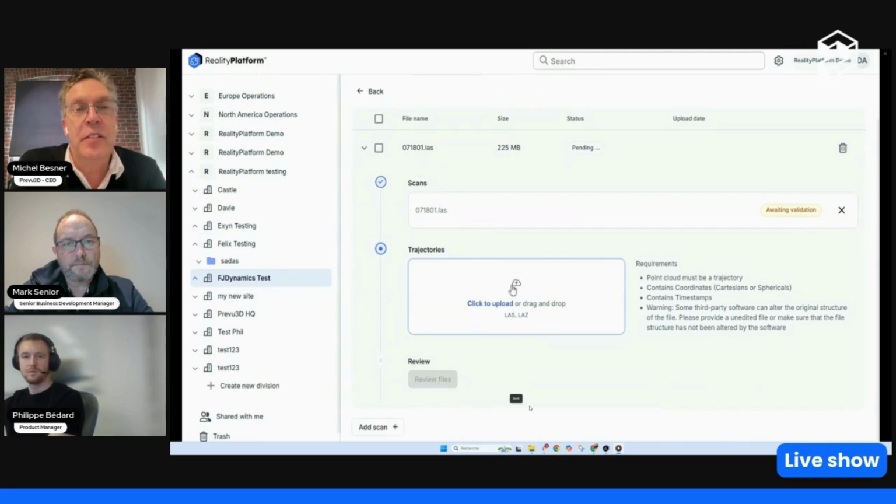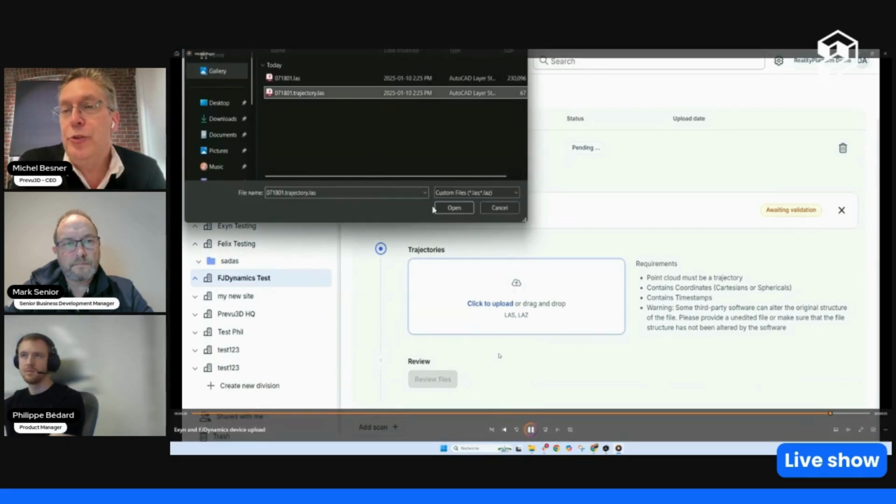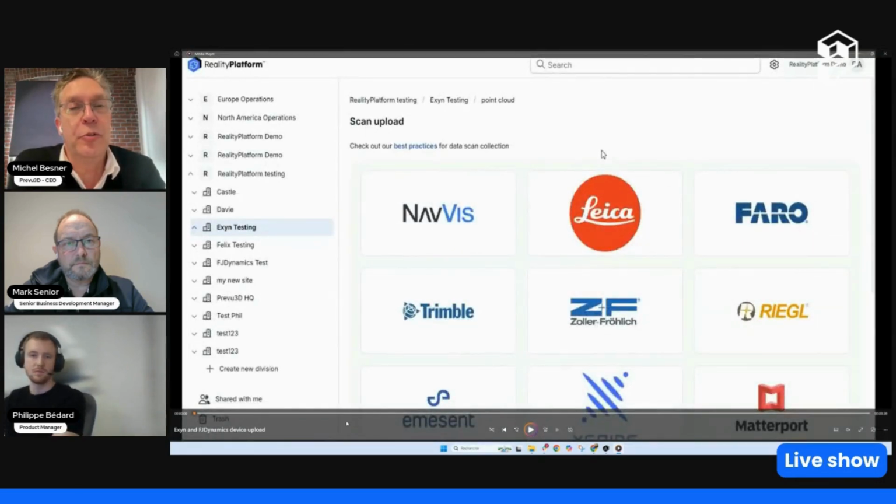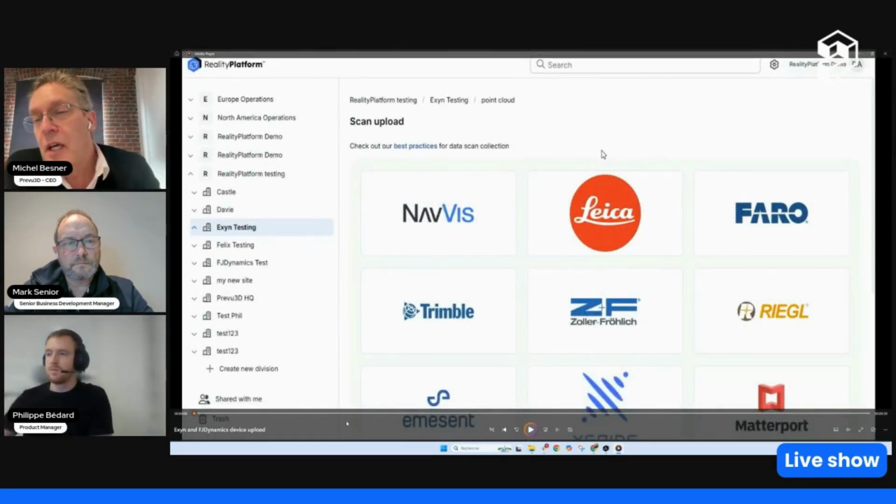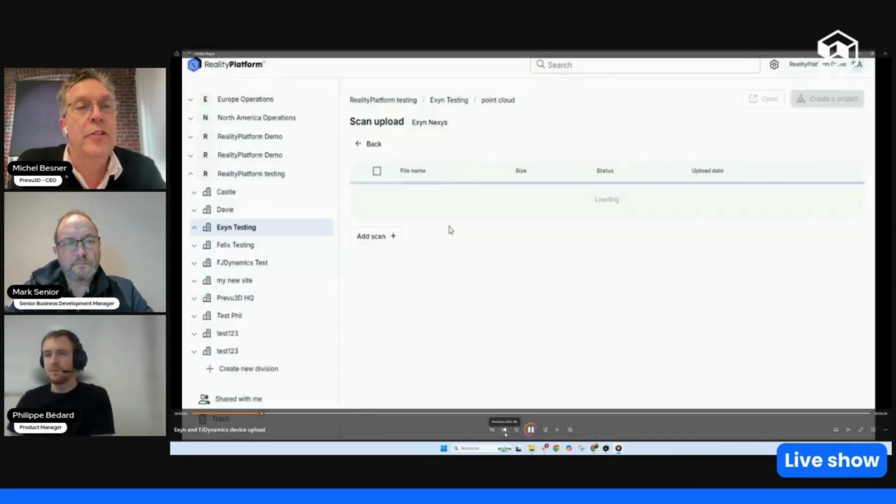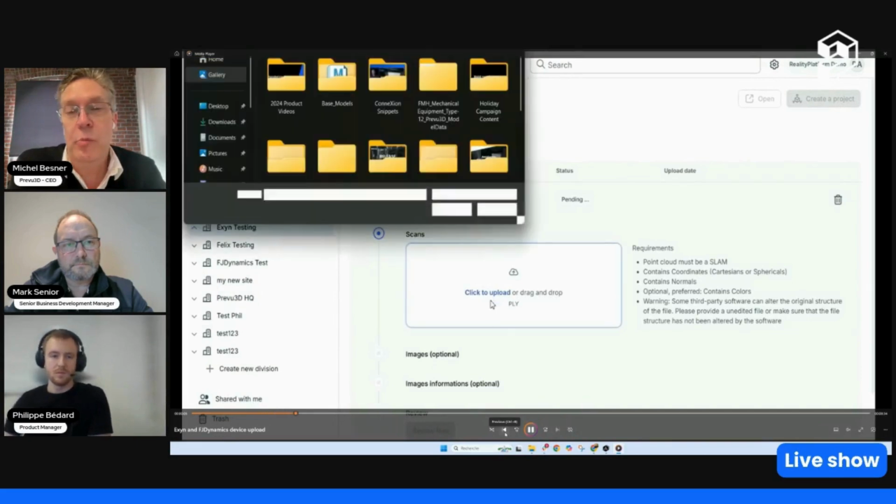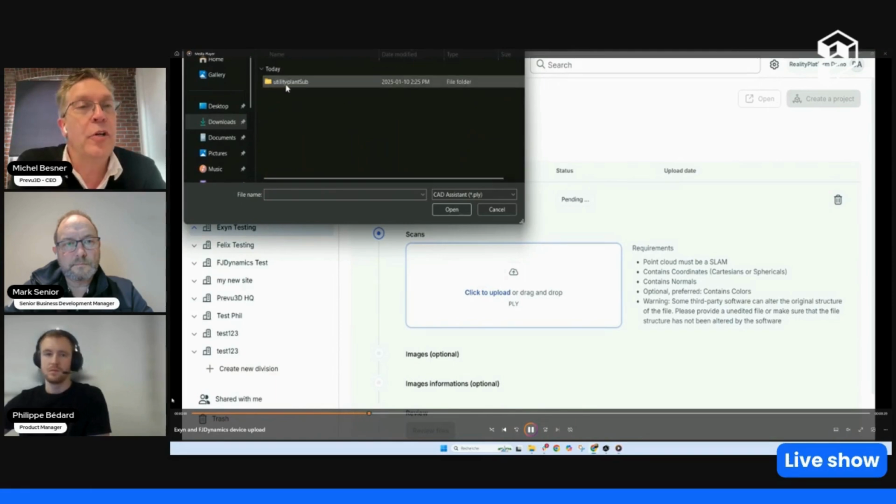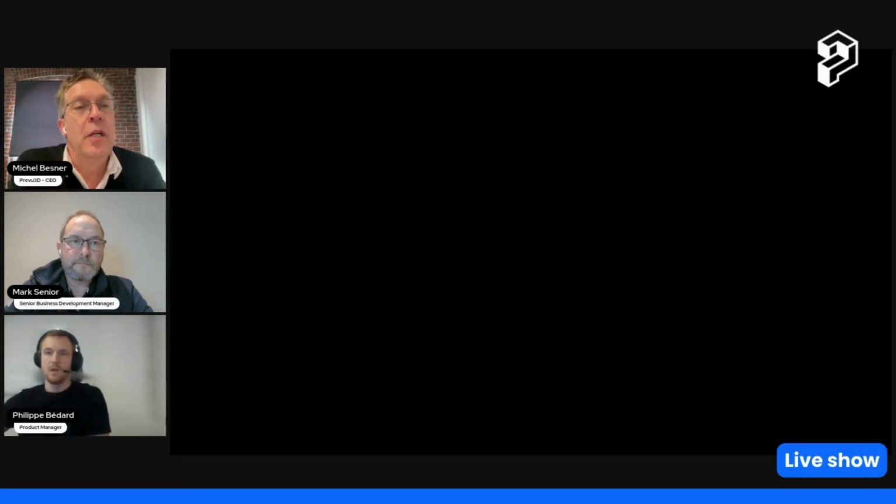And as part of that, we have two new devices that we're supporting officially in these workflows. One of them is Exyn, and the other one is FJDynamics. So again, we're adding more of these devices into our system: more integrations, more openness. And we'll talk in a few minutes about composing or blending multiple scanning devices, which is one of the key next steps in this endeavor.